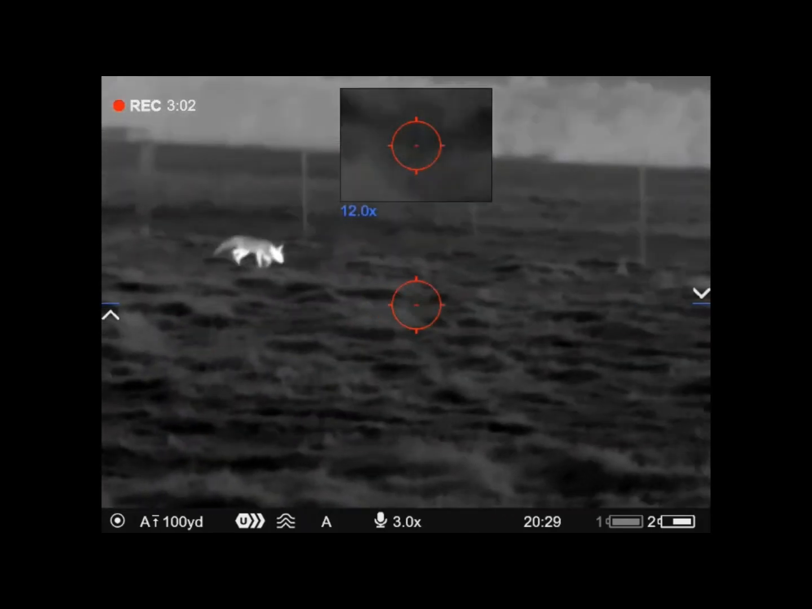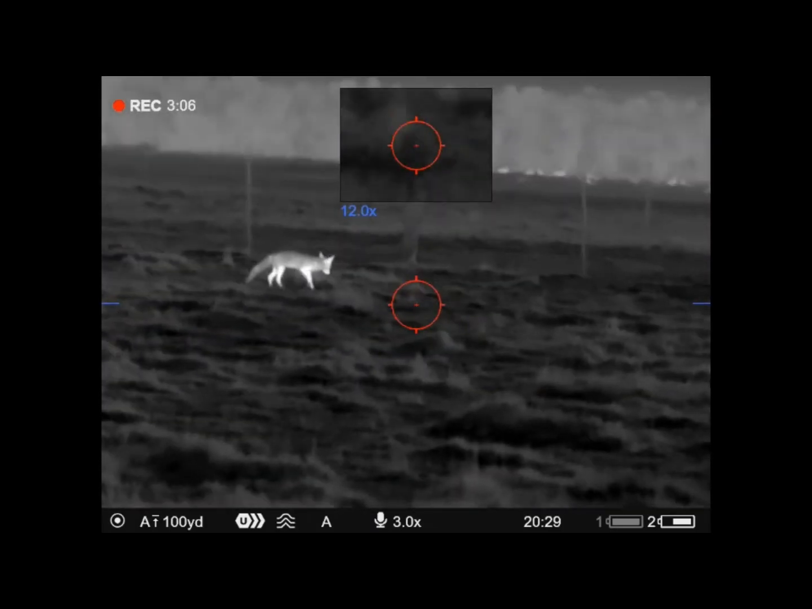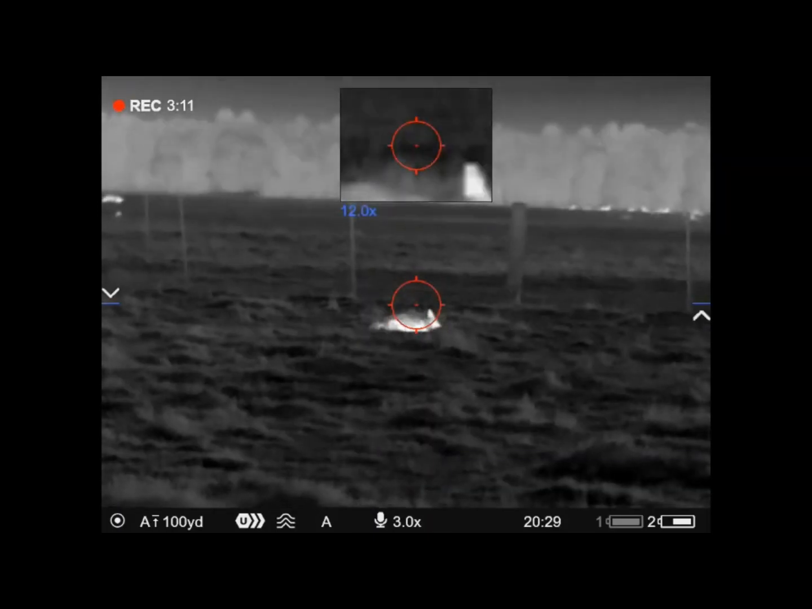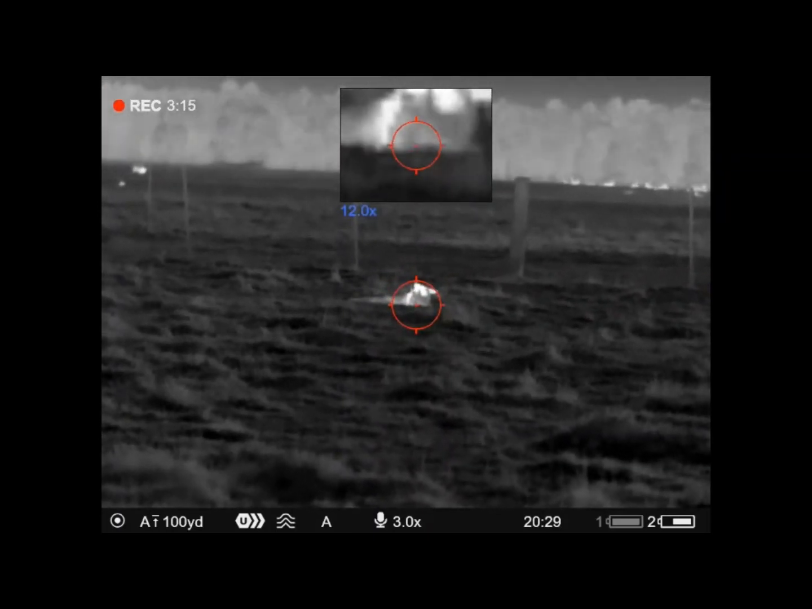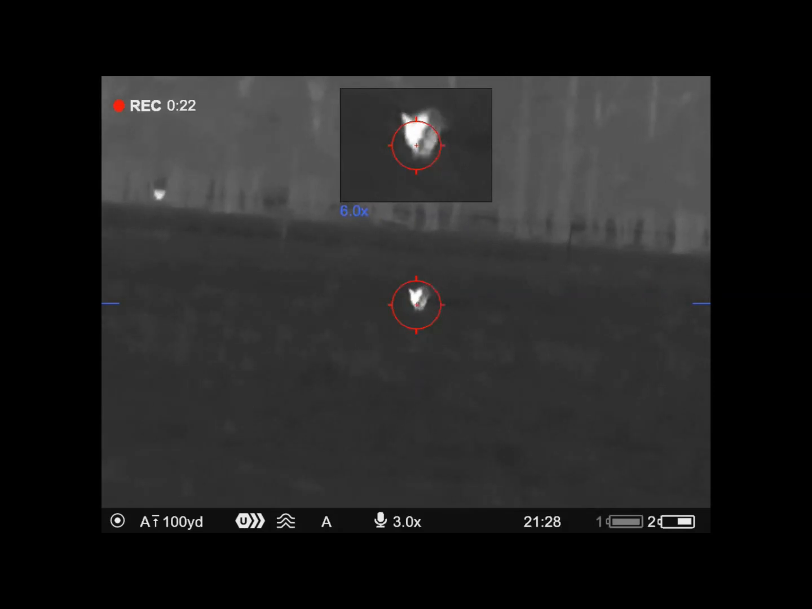So overall, in my opinion, night vision scopes are great gear for fox shooting if you're on a budget or if you're an occasional fox hunter, or if you want gear capable of both day and night hunting. If you're a specialist nighttime fox hunter, then thermal is the most optimal equipment type as long as you can afford it.